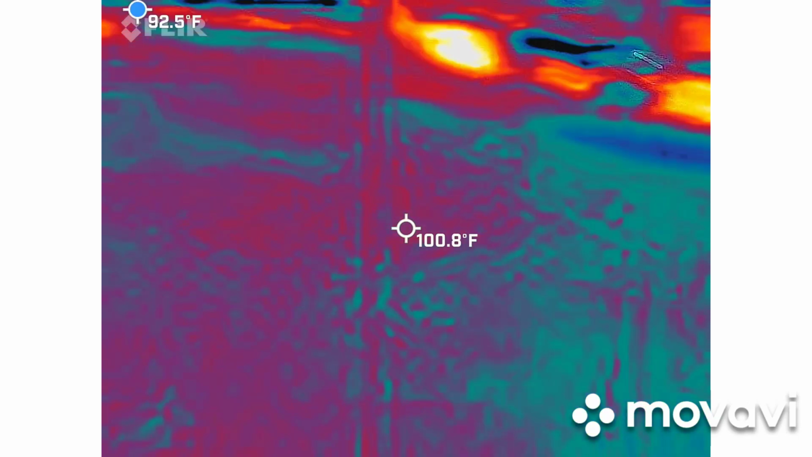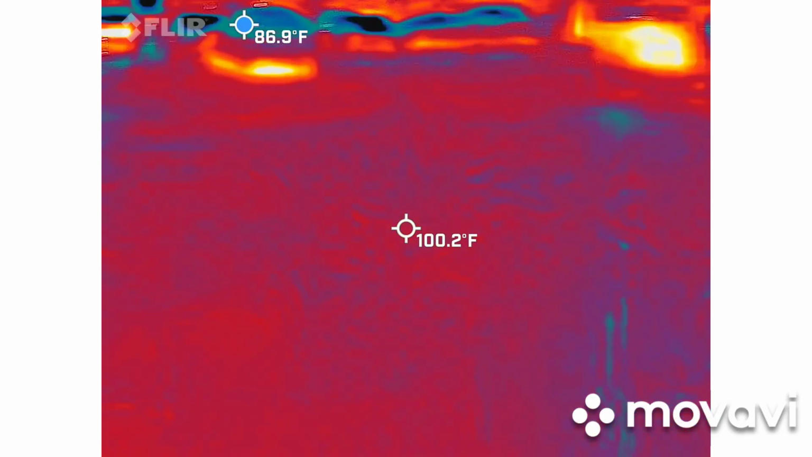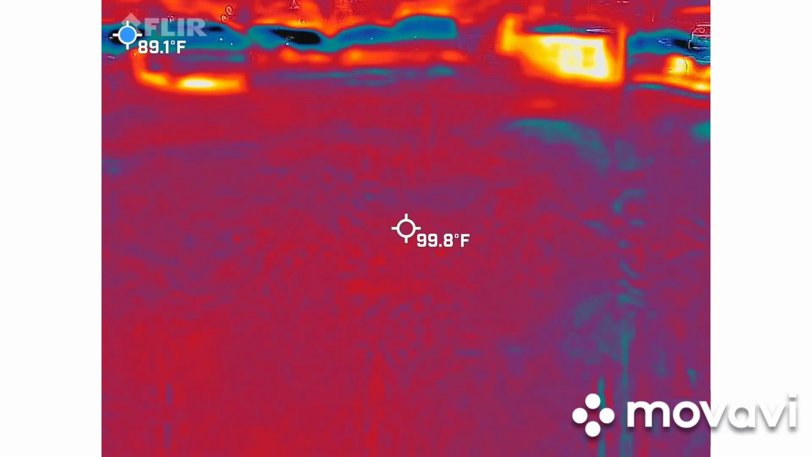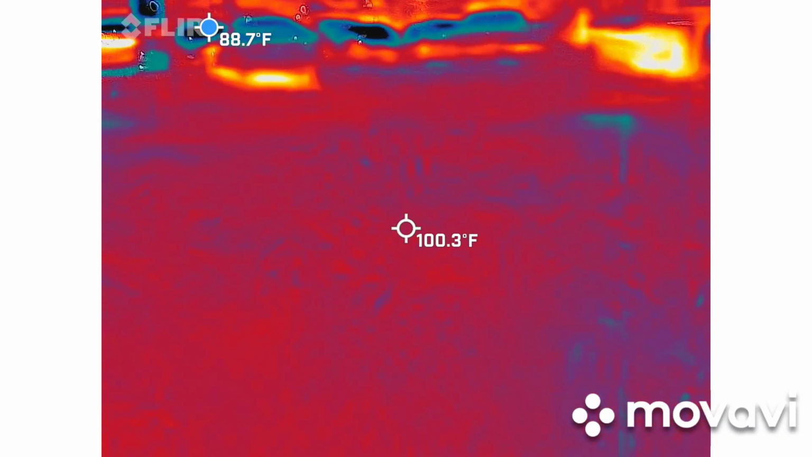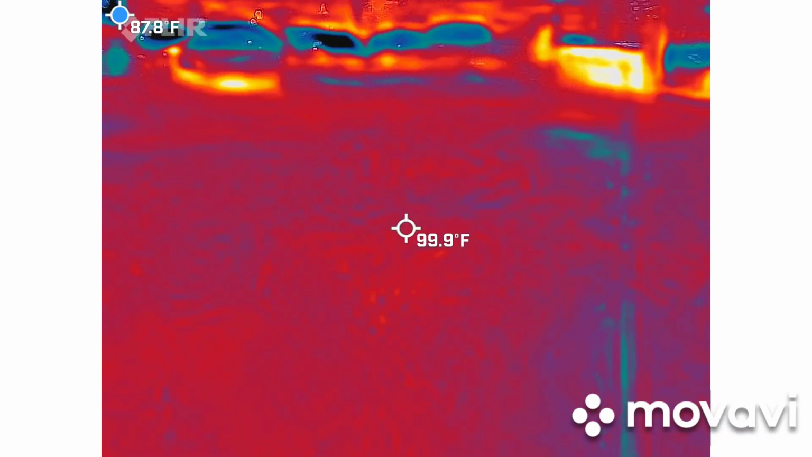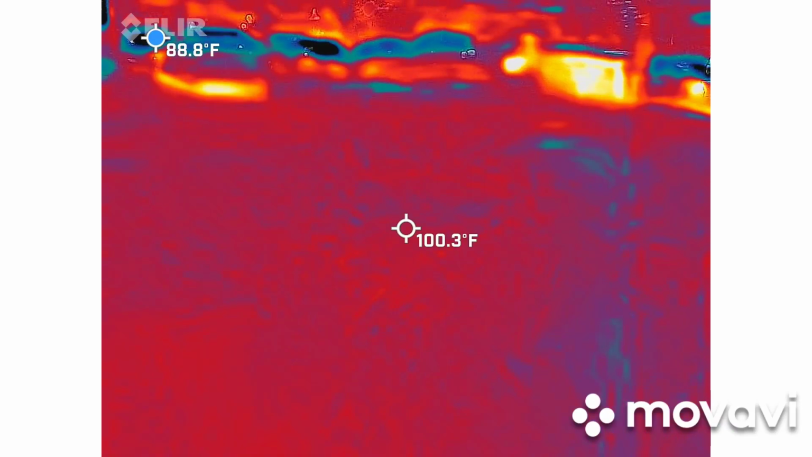22, 24, 31, 32. We can both try to find it. 43. It's all the way up. I know your buds are cheap, so it's not the highest volume. 43 and 32.